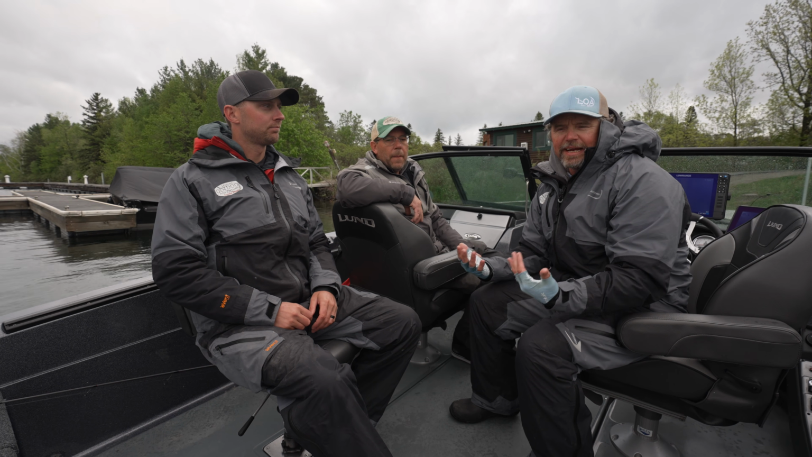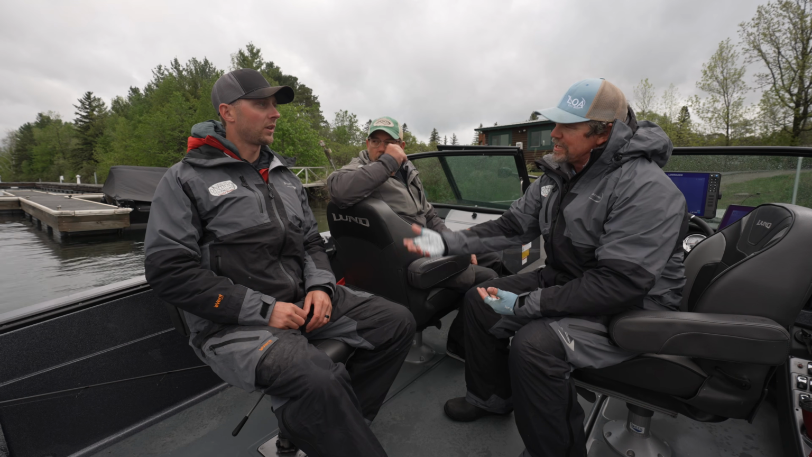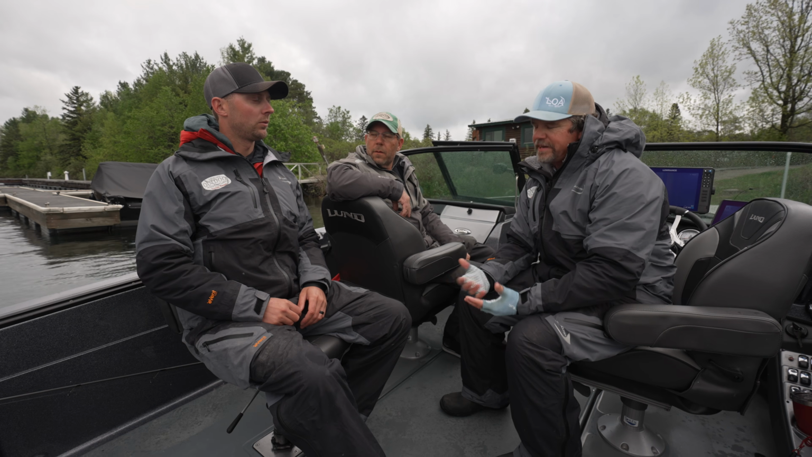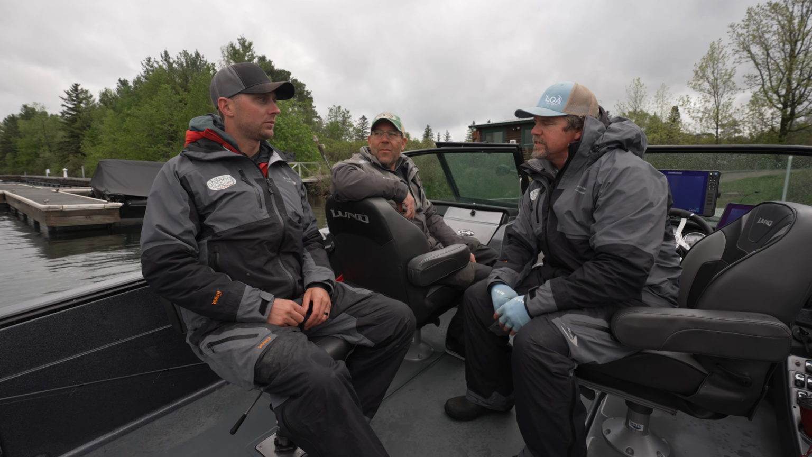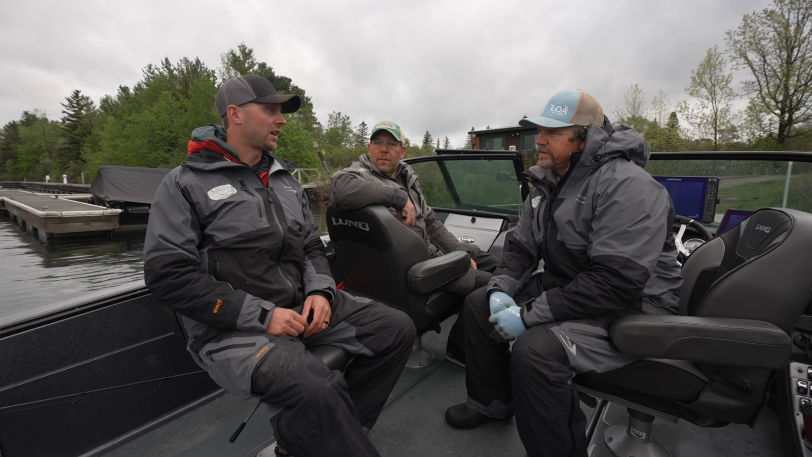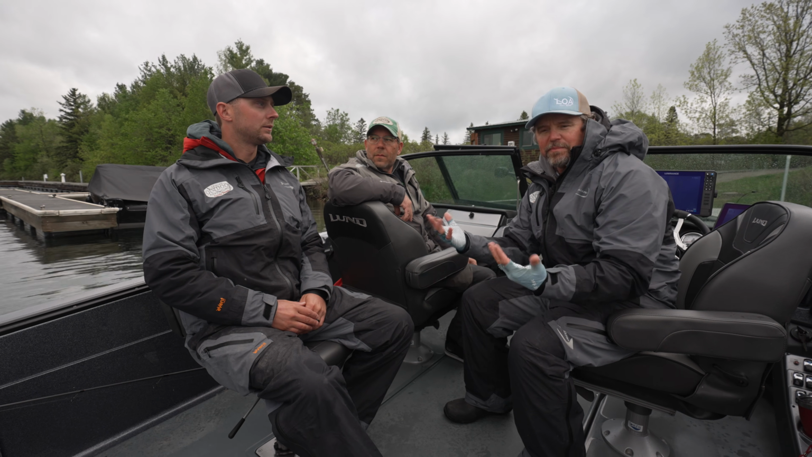So in guiding, you're looking to fill a limit or get people action, you know. And so, what kind of fish did you find when you were here guiding? Per se, average size walleyes. Yeah, we found a lot of 15 to 17 inch fish. Perfect eaters. Exactly what you're looking for on a guide trip. A guide trip, yeah, that's exactly right.